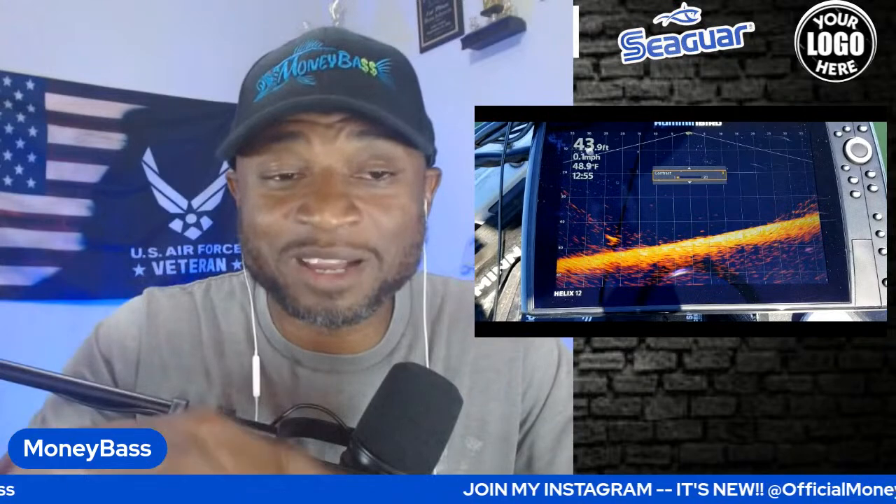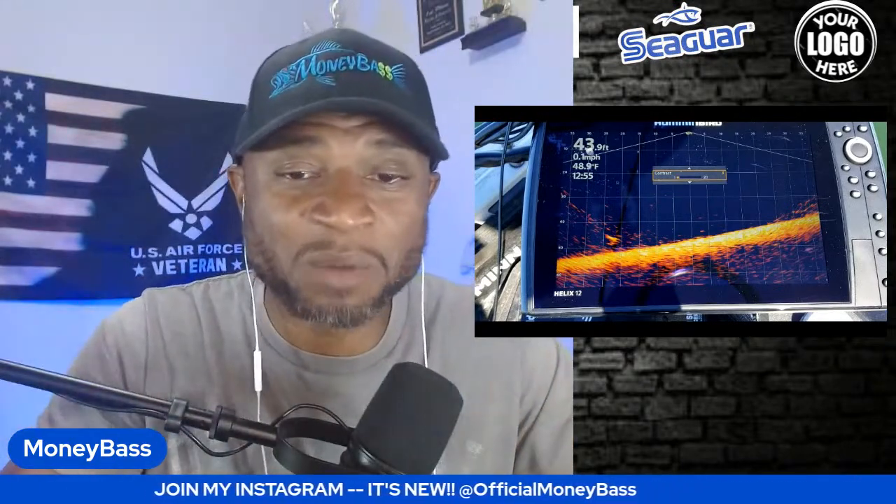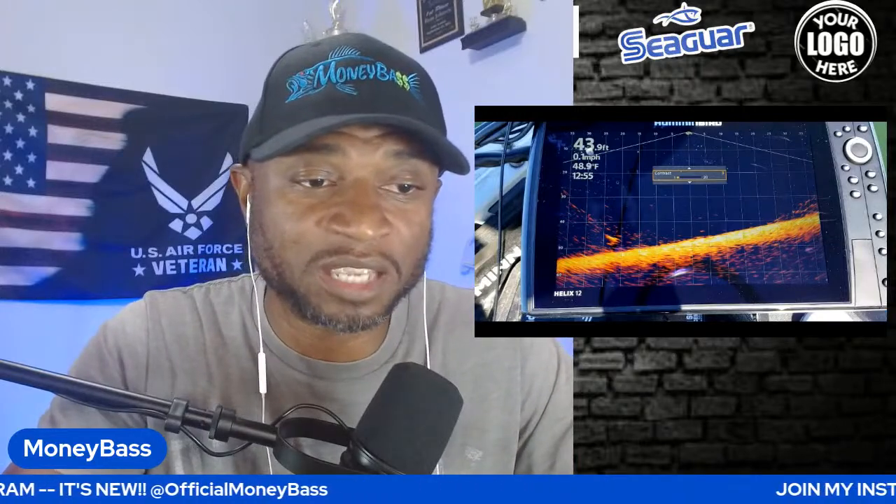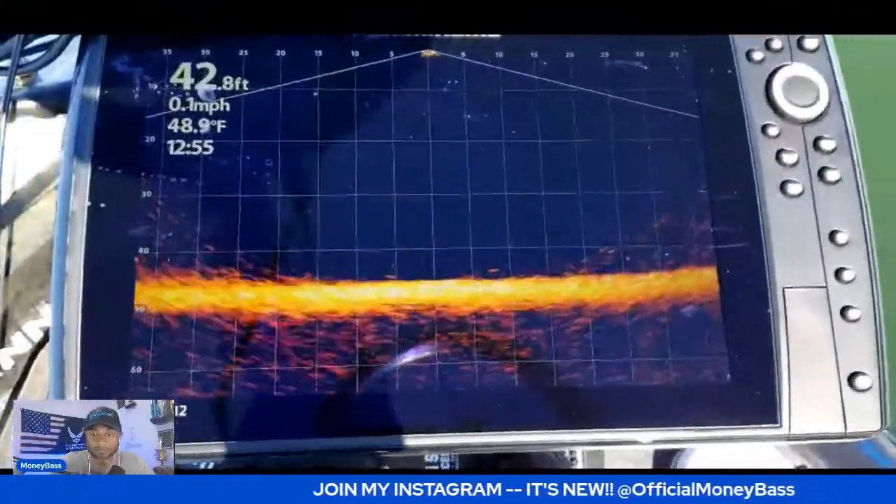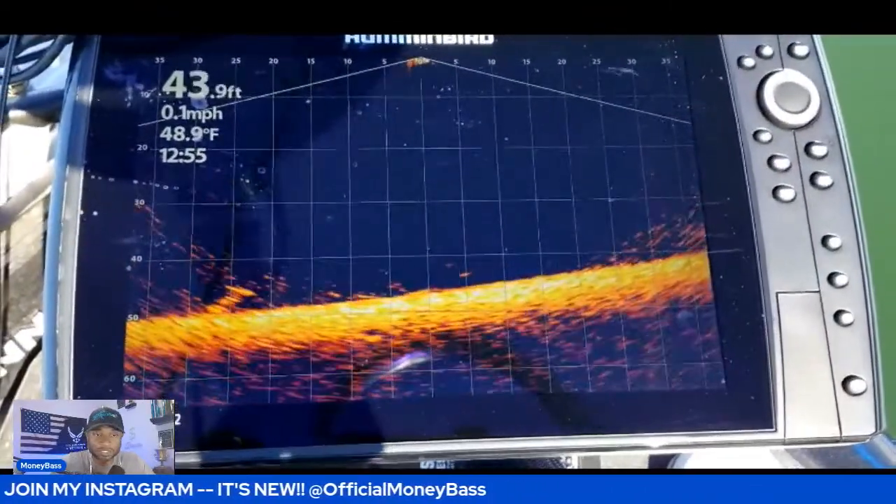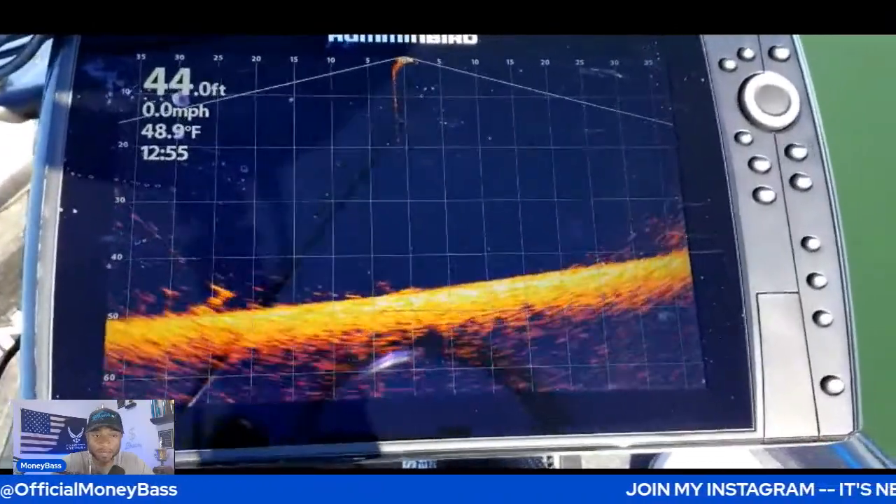I have my spot lock on, so it is kind of moving around. I would eventually have to take that off, but just keep in mind with this one, guys, I'm dropping a spoon down here. All right, so let's go ahead and take a look at that. You can see that spoon falling. I have this thing on spot lock, and it kind of moved off of my spot. All right, you can see those fish down there right in the center of the screen, right above the bottom. I lost track of my bait.